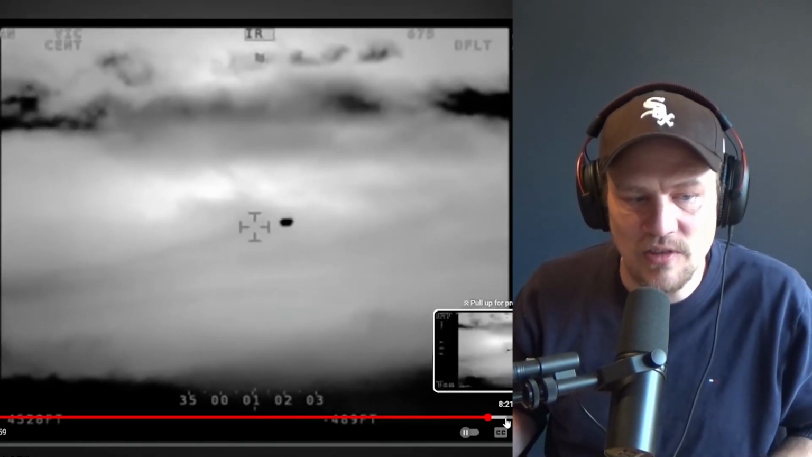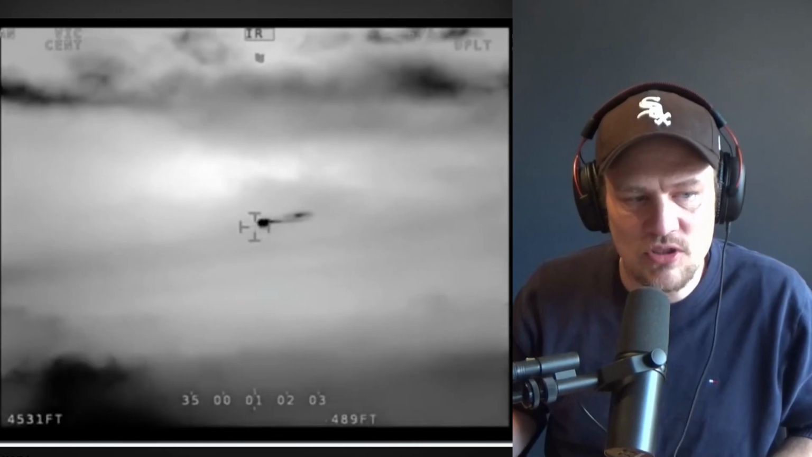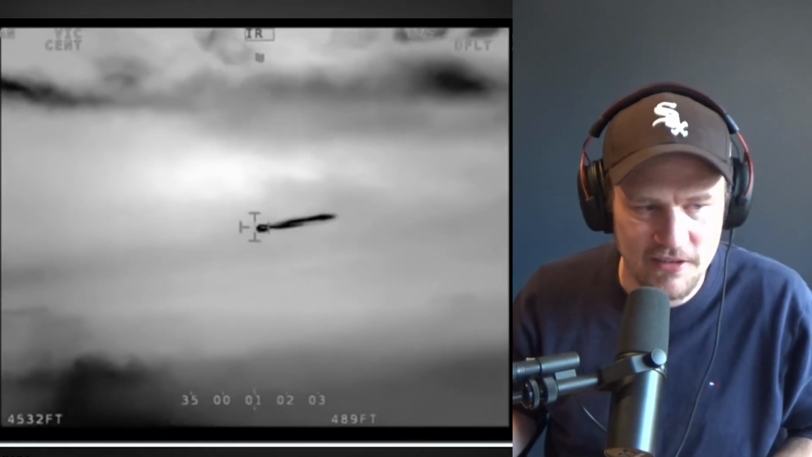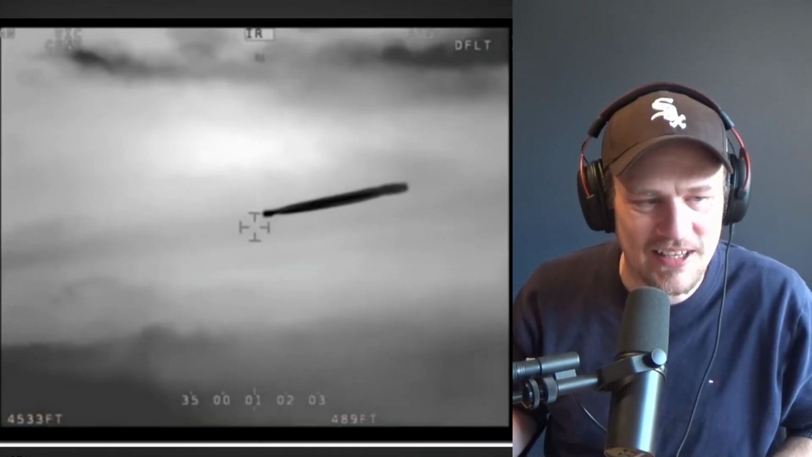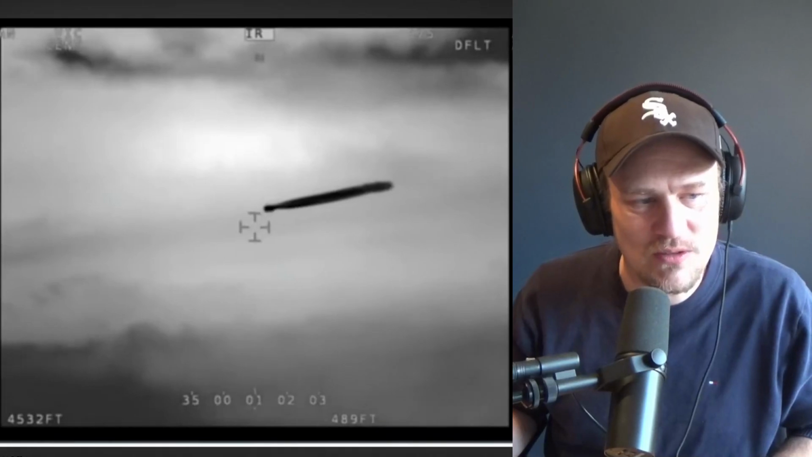And then there's this pivotal moment in this footage where this object suddenly seems to pass some gas, for lack of a better description. But it starts to pull this, what looks to be like a contrail or something behind it, right? Sorry, switching between the views here.